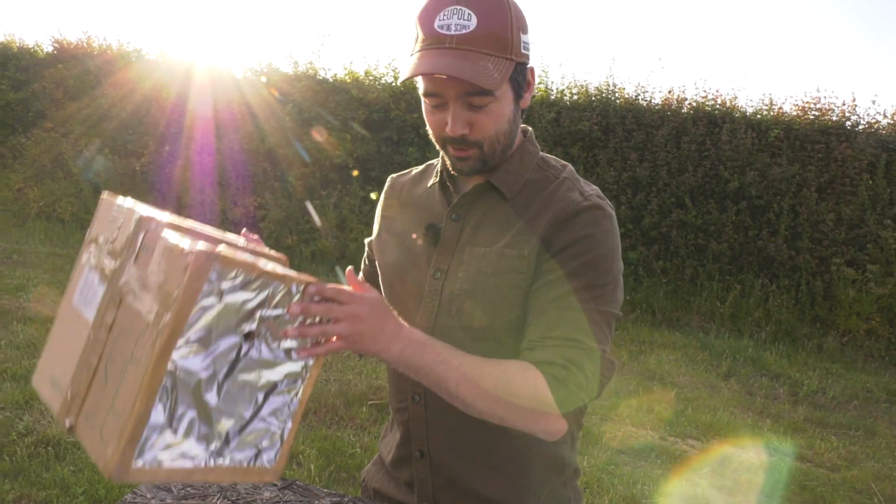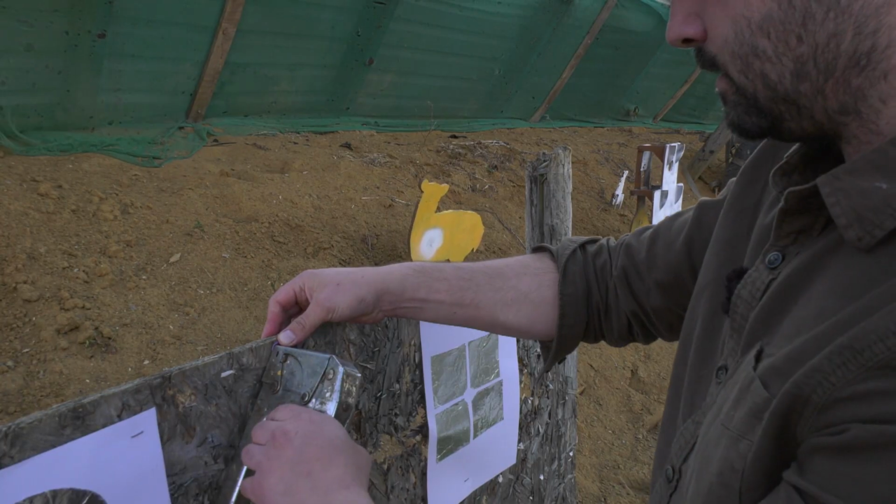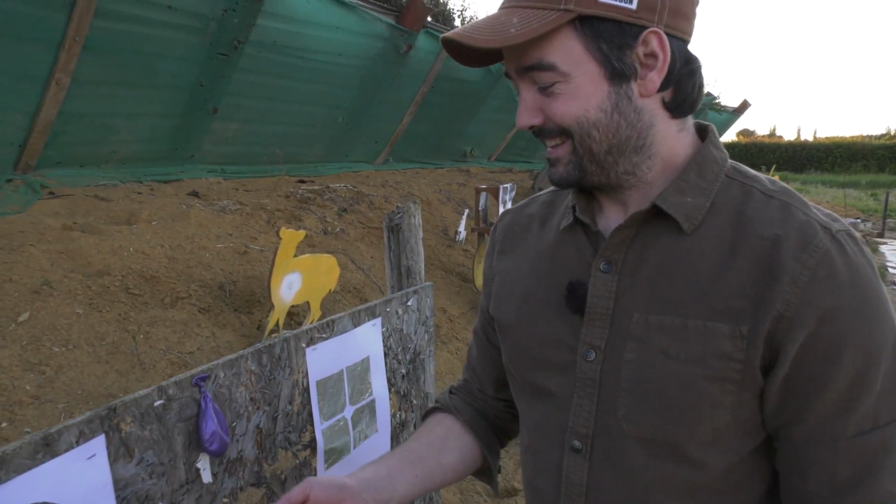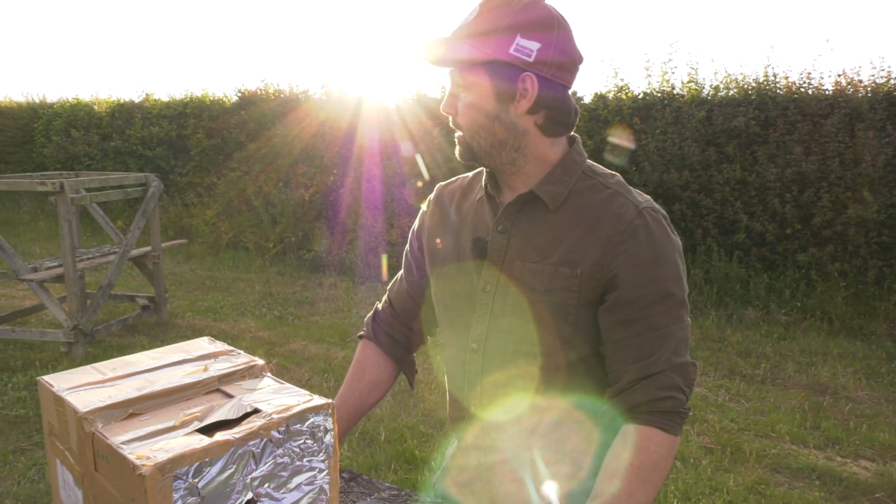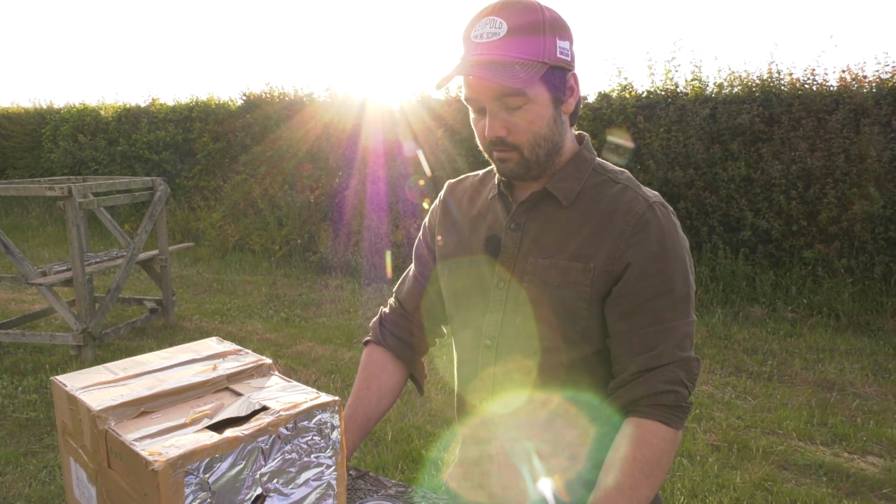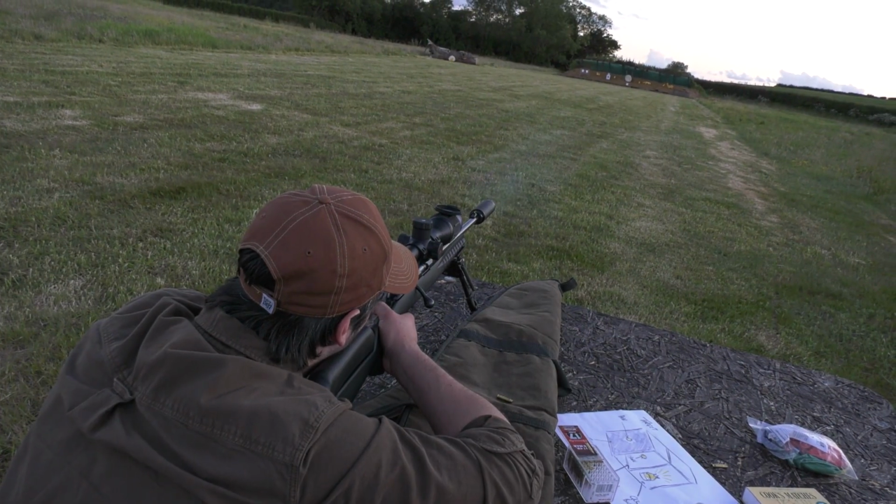A Heath Robinson job here, bit of Blue Peter, double sticky sided tape. We've also got some balloons and some hot water. There we go. I'm not going to tell you what that reminds me of, but it's not purple. That will work, and we're going to stick it down 100 metre down range there and see if we can, different methods of zeroing the thermal scope.